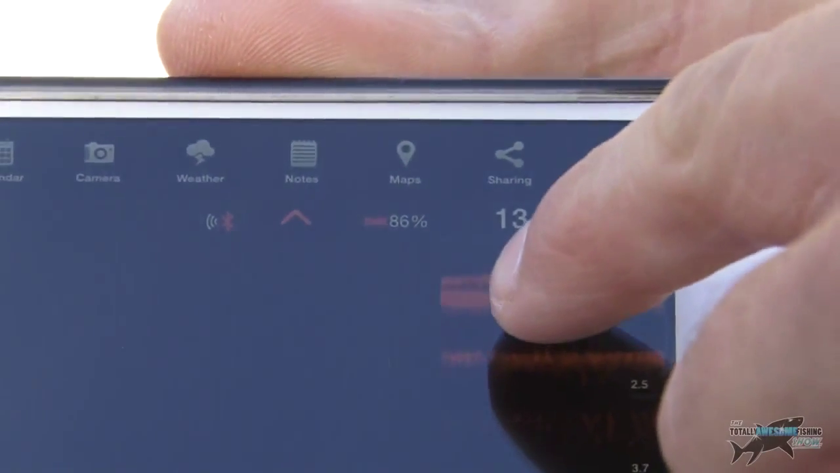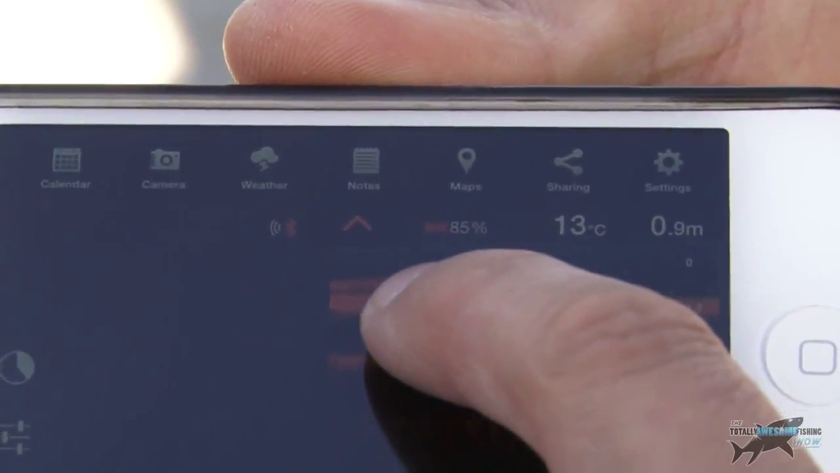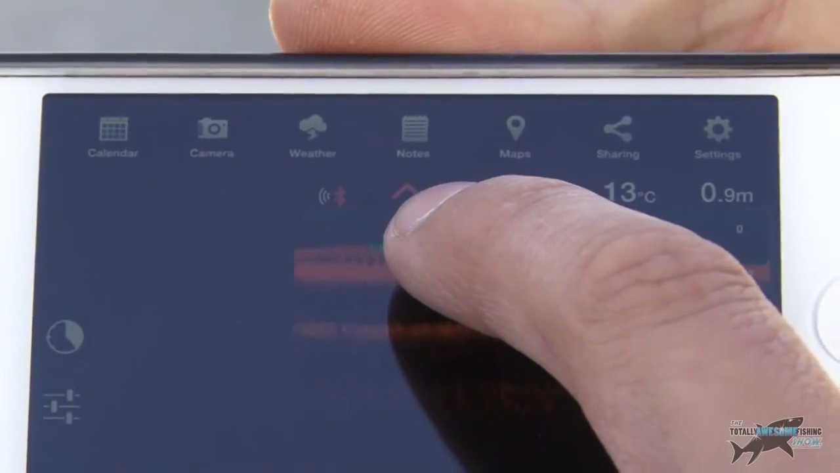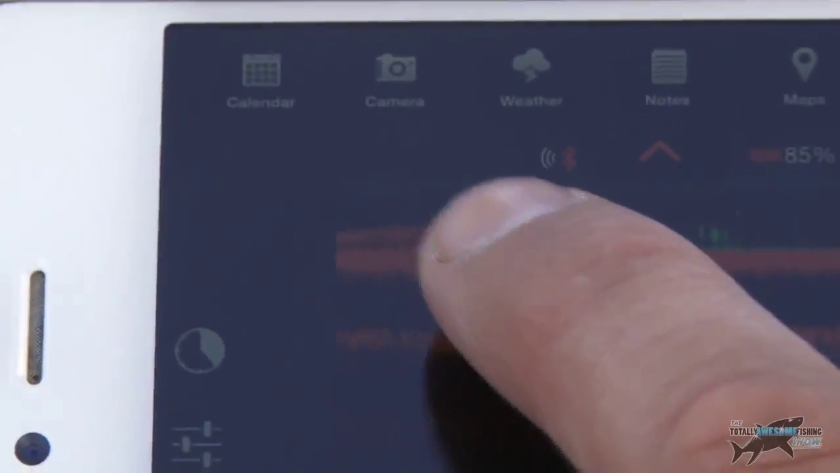Here comes the contour of the bottom. It's staying at 0.9 metres, so roughly that's pretty much a metre deep where I've cast it. Now I can see already vegetation showing here. I've got this on the narrow setting, so it's going to give me lots of detail, quite high frequency, and I can see there, I don't know if you can see that on the screen, but there is some vegetation